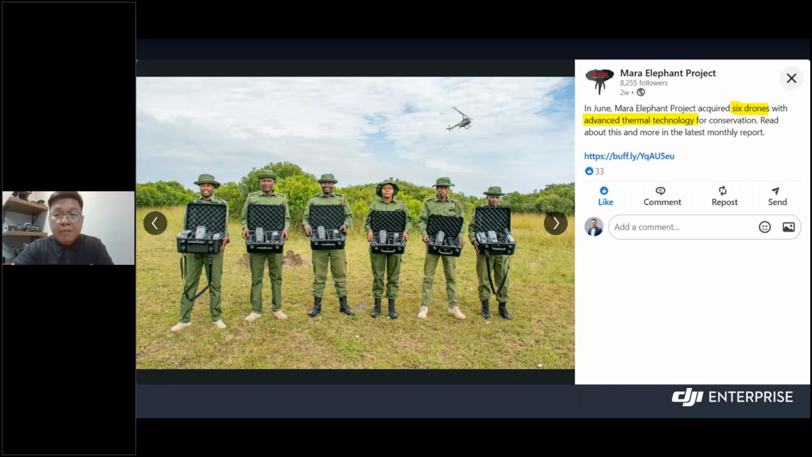These platforms are primarily used for thermal operations, enhancing their ability to monitor elephants during both day and night. This public announcement reflects their continued commitment to leveraging advanced drone technology for conservation and wildlife protection.